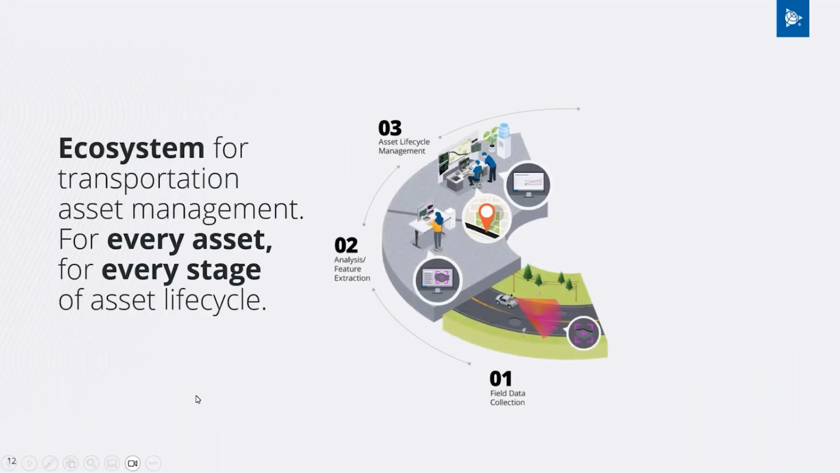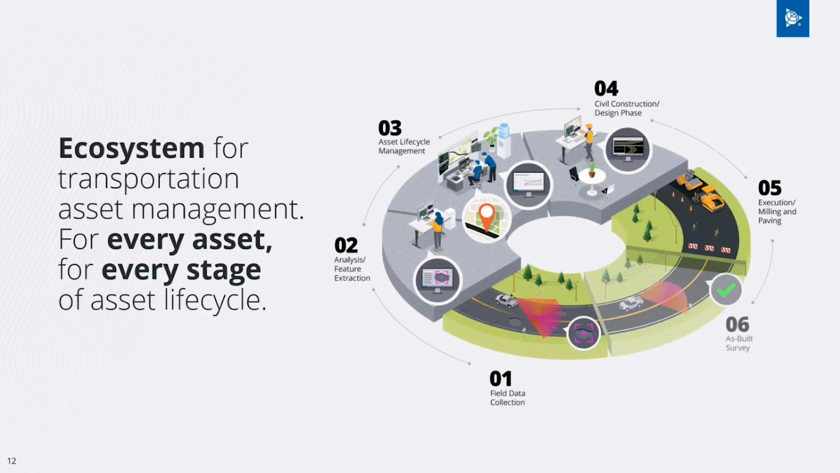Yeah, so products like mobile mapping on the hardware side, software, Trimble Business Center, asset lifecycle management platforms like AgileAssets, Trimble Unity. This enables us to create an entire ecosystem for transportation asset management. For every asset, we will talk more about pavement today, but of course, you already know that you can also use the same hardware and software platform for other assets in your transportation corridor, beyond pavement: traffic signs, guardrails, all that can be extracted as well.